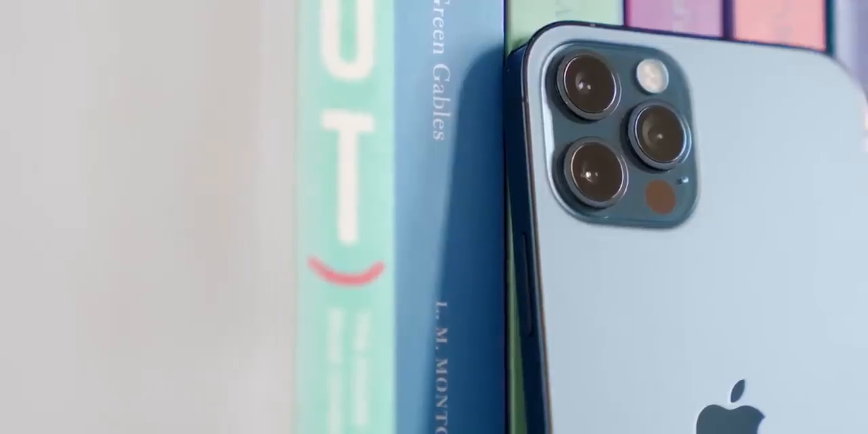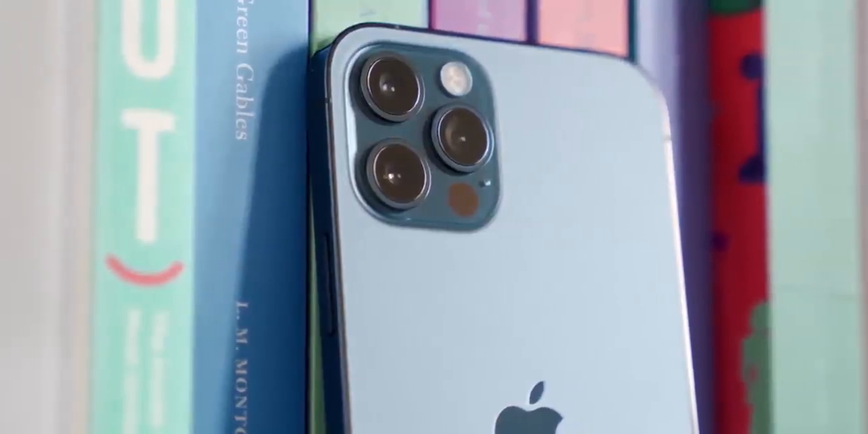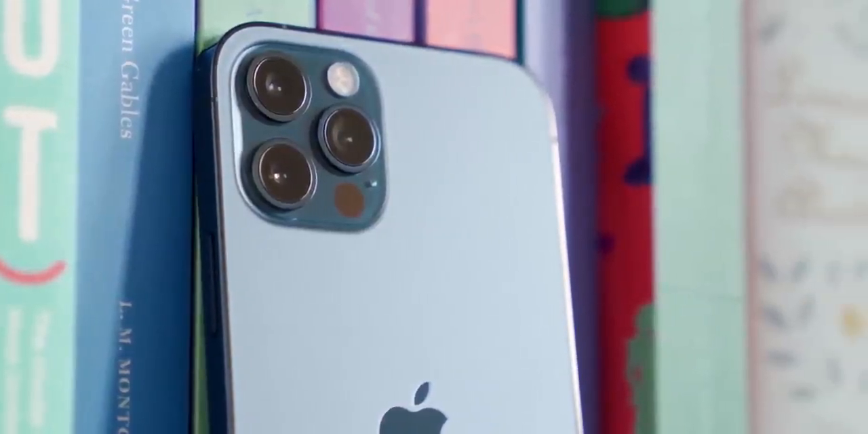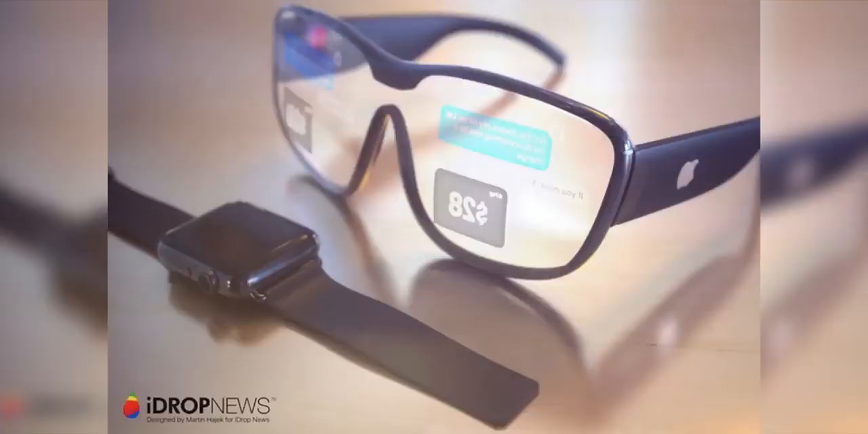This sensor is going to open up a lot of opportunities for Apple in the future too. A lot of people are anticipating that the data that Apple is collecting from the LiDAR sensors in the iPad Pro and the iPhone 12 Pro models are going to help create a better AR experience for the rumored Apple glasses that are supposed to be coming within the next few years or so. So I'm pretty excited for that.